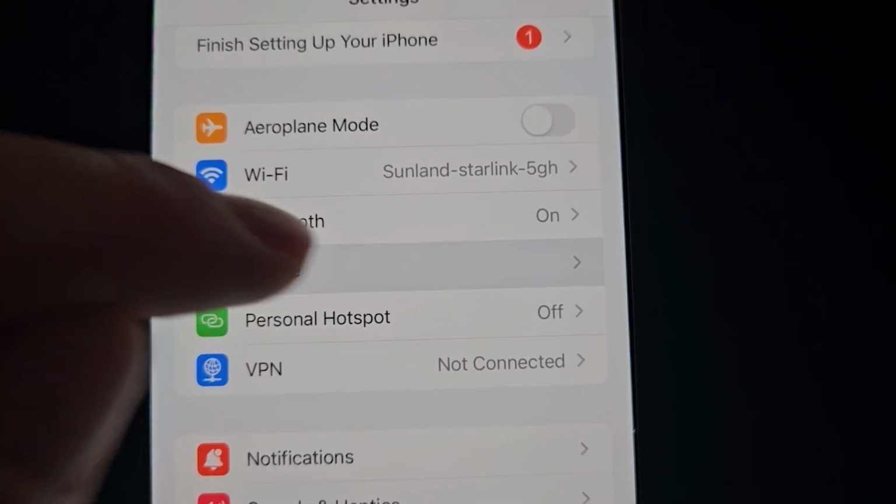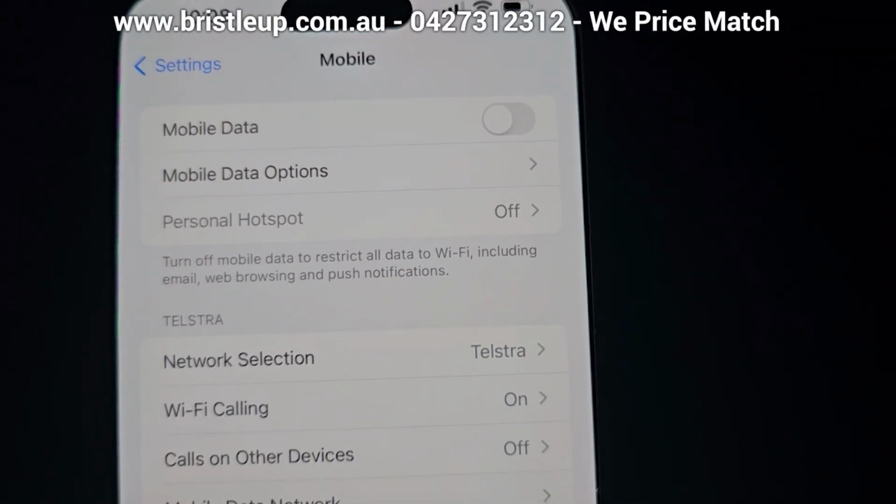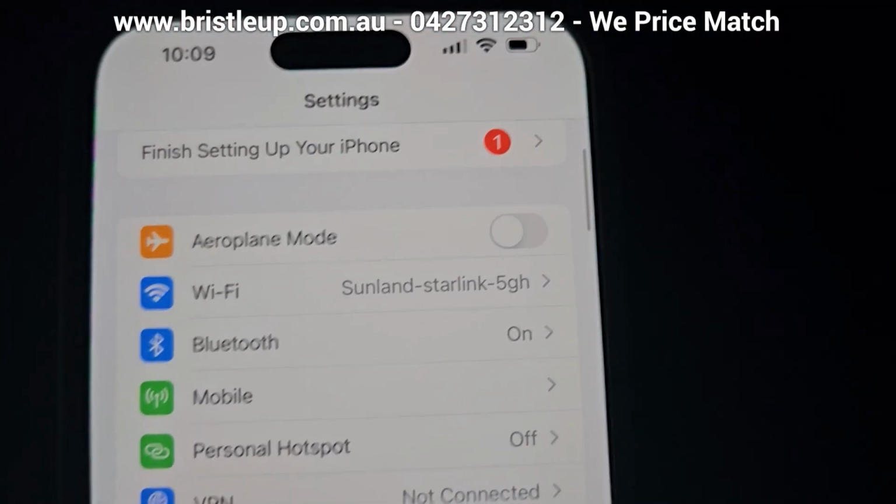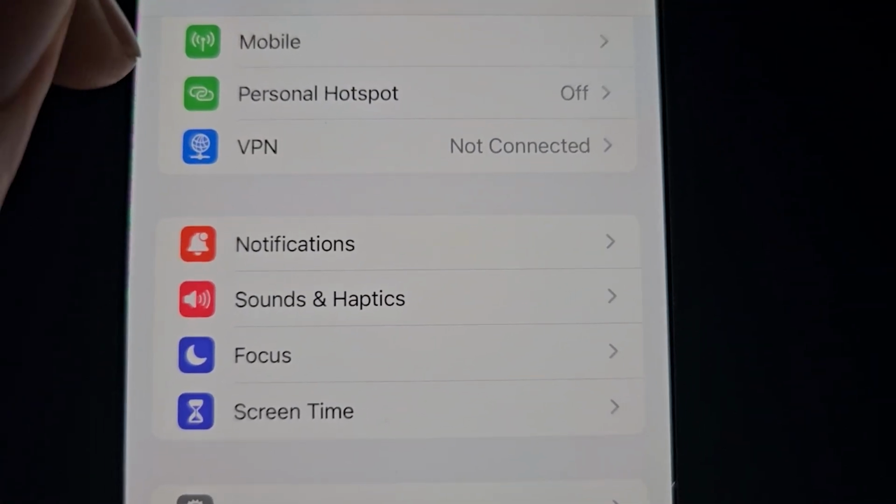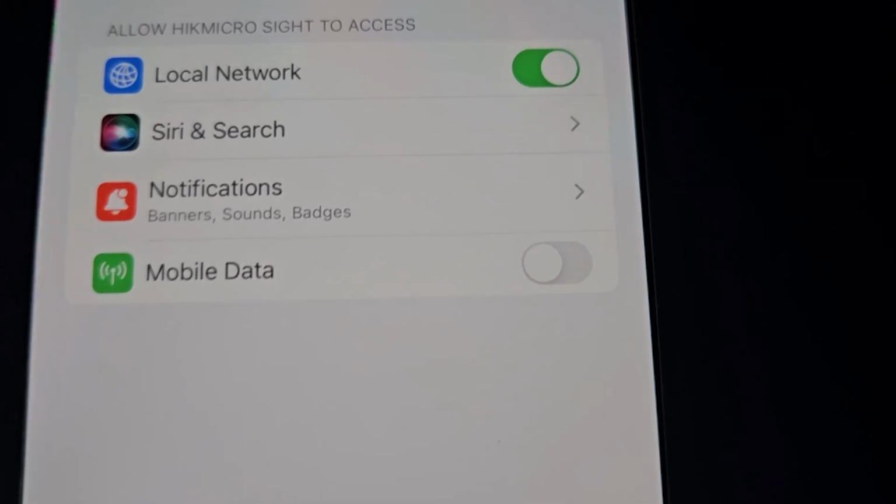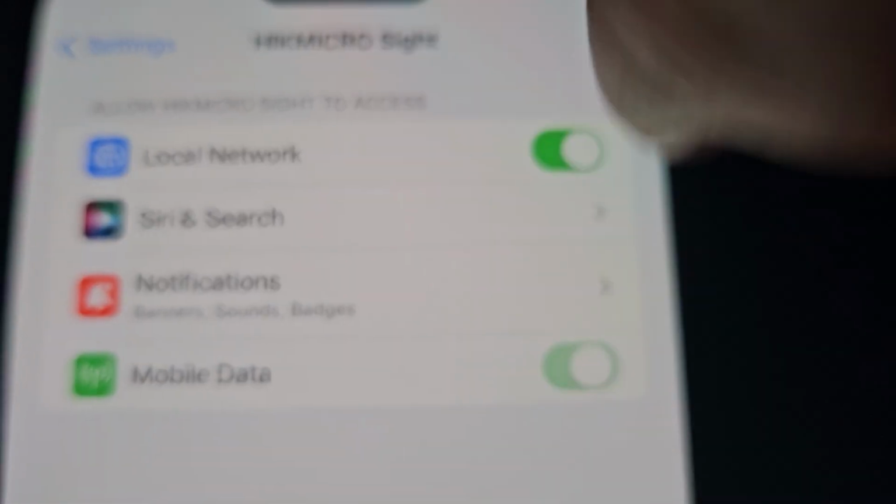So what you can do is you can either go in here and just turn mobile data off for the entire phone, which is the quickest and easiest way, or you can find the app settings on your phone and turn off the mobile data just for the Hikmicro Sight app. For example, here we have the Hikmicro Sight app. I open it up and I can turn mobile data off just for the app.